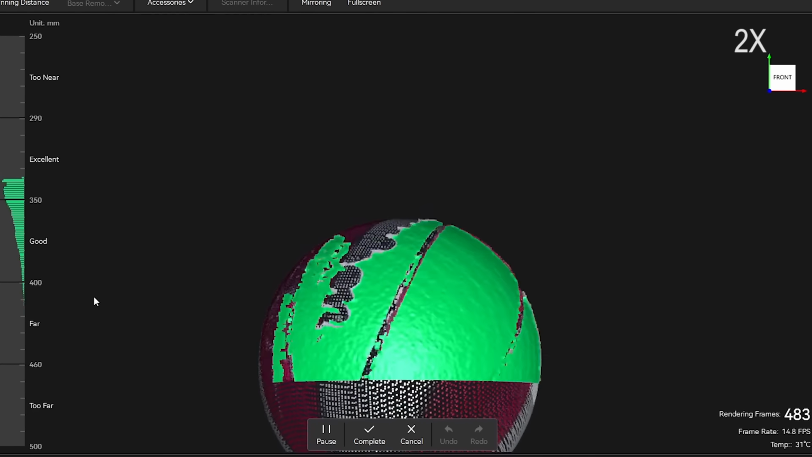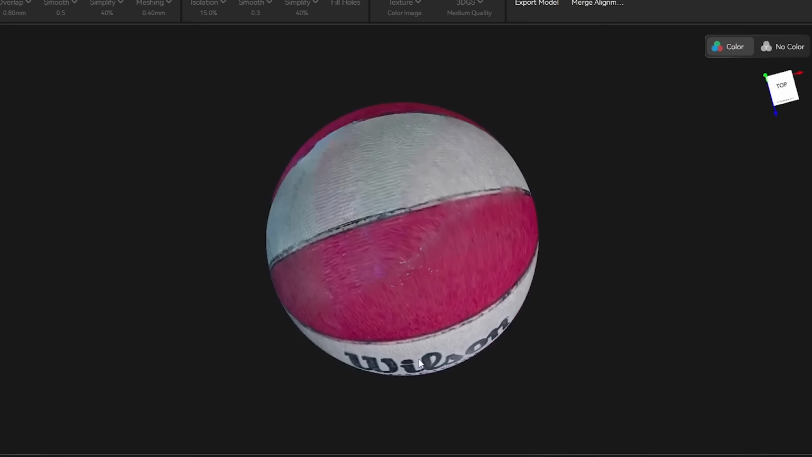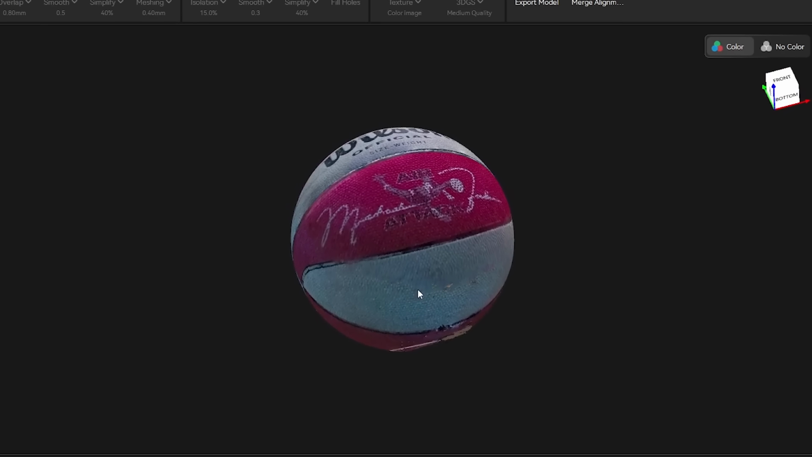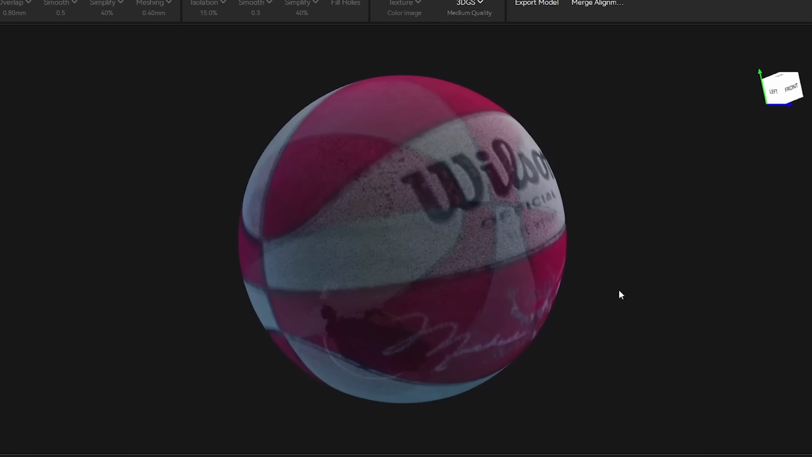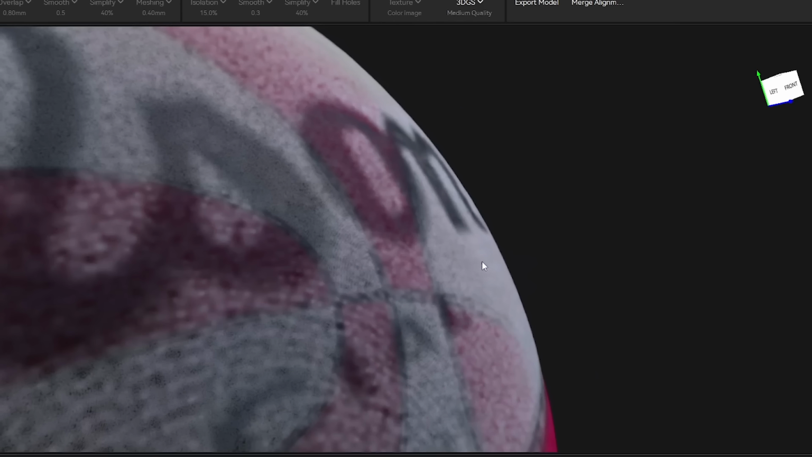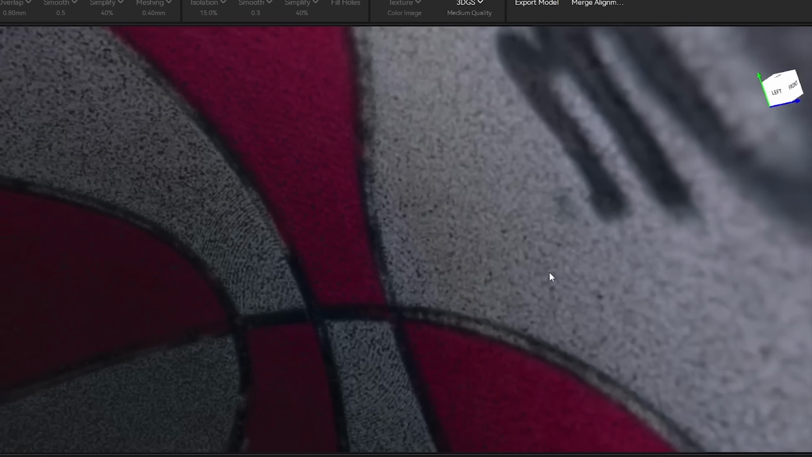Another feature worth mentioning is the Gaussian splatting. This converts data into colored dots, which can then be exported in splat format, something that might be useful for creating gaming assets, animations, or using VR applications.